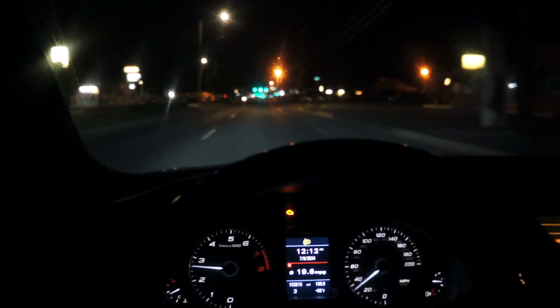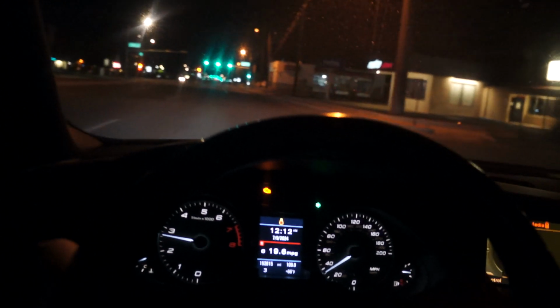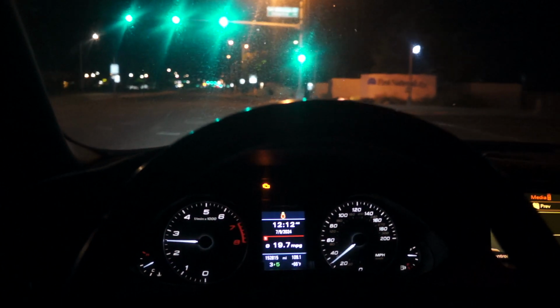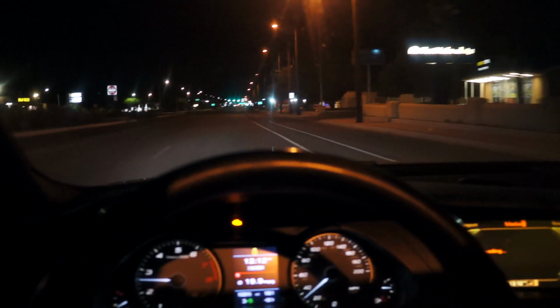But you can mash the throttle and it actually pulls. It was crazy. The car would not pull whatsoever, especially when it was warmed up. It really just didn't want to go. It was heat soaked. It didn't feel good. It felt like it was heat soaked.